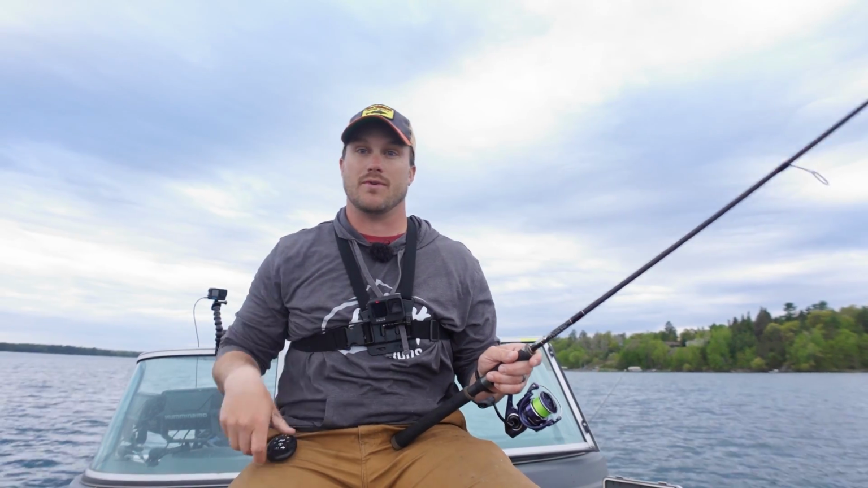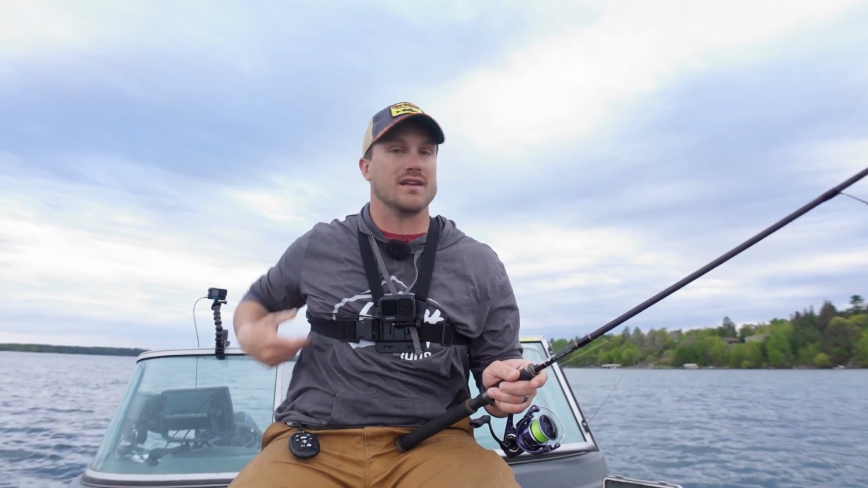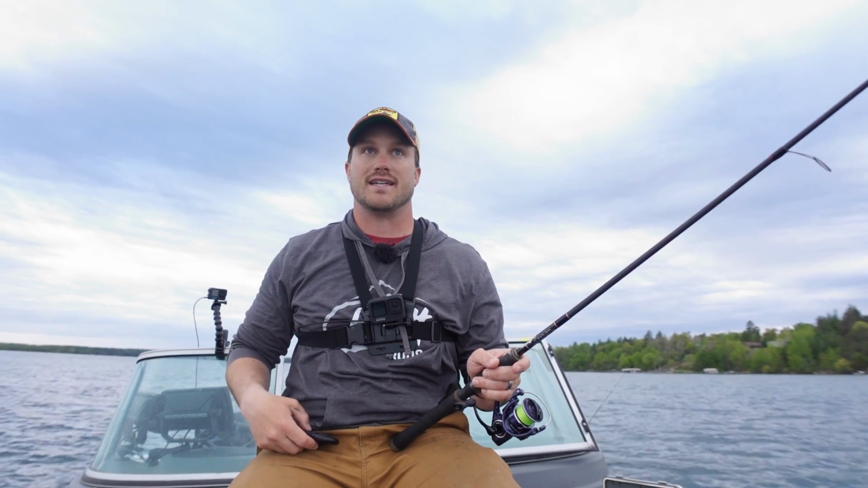One thing I didn't talk about, which I'm gonna talk about now, is we're seeing water temps in about the 57-degree range, which is about what I anticipate for these fish to be starting to move off some of these flats.